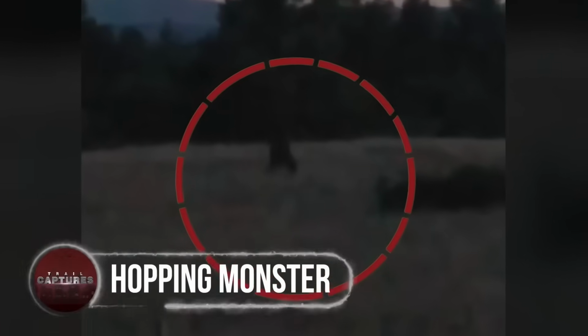Hopping monster. Hopping like a monkey at first, the monster took advantage of the people's ignorance and swiftly covered most of the distance between them. Making its way towards them, the hungry beast was coming fast, but realizing that it had been spotted by the people, suddenly vanished behind the bushes.